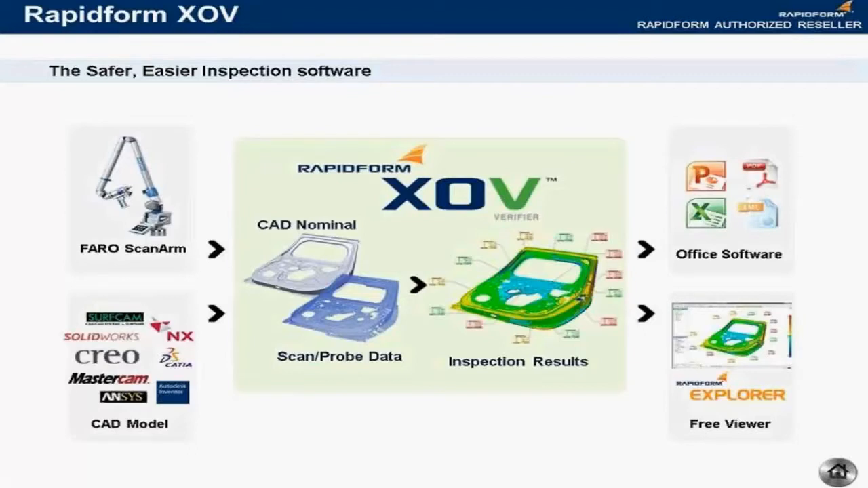You can also share data in 3D via our free viewer, Rapidform Explorer, which is available for download on rapidform.com. If you go to the XOV section, you'll see the free viewer. Everyone in your organization can download and install that application for free, and then they can open the entire inspection report with all of the information.